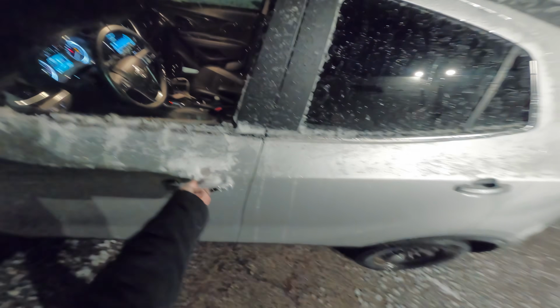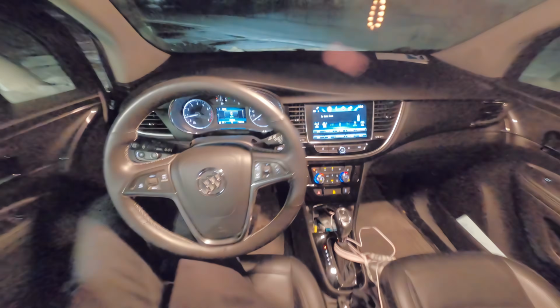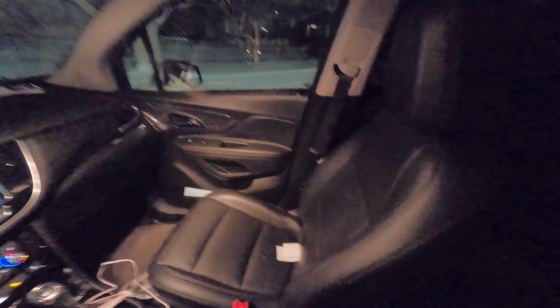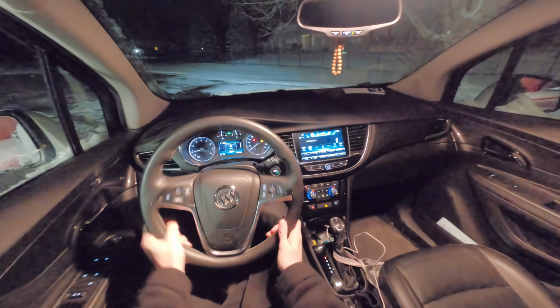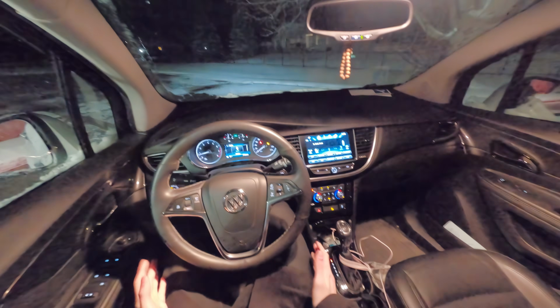And we'll step inside because I'm very cold. And we're greeted with a very lovely cabin. And the outside of this car, I will say, proportionally it's a bit challenged, just in that it's very tall and very narrow, which has a few sacrifices.